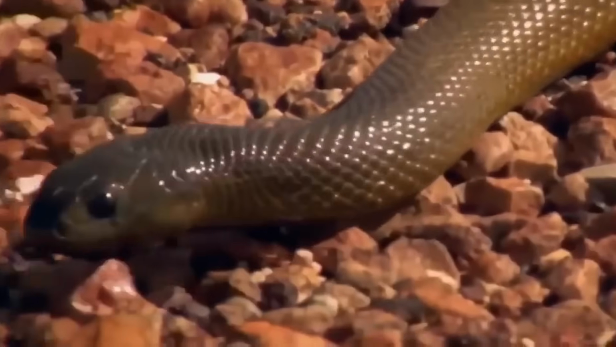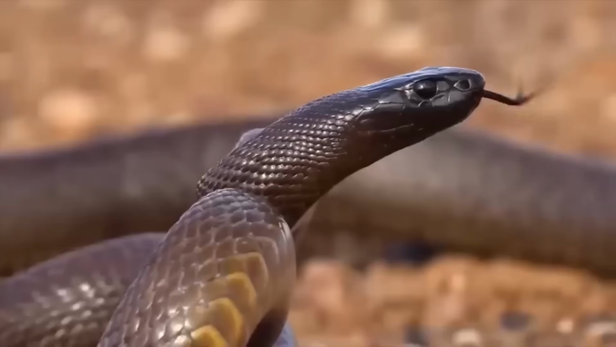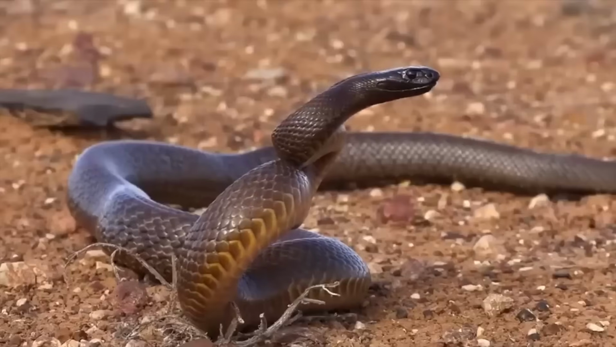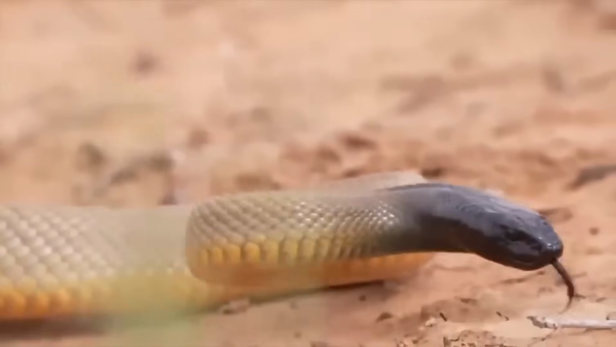Despite its fearsome reputation, the inland taipan is actually a pretty fascinating creature. It has an incredible sense of smell and can detect prey from miles away. Plus, its venom is being studied for its potential to help treat certain medical conditions. Who knew this lethal creature could have a softer side?